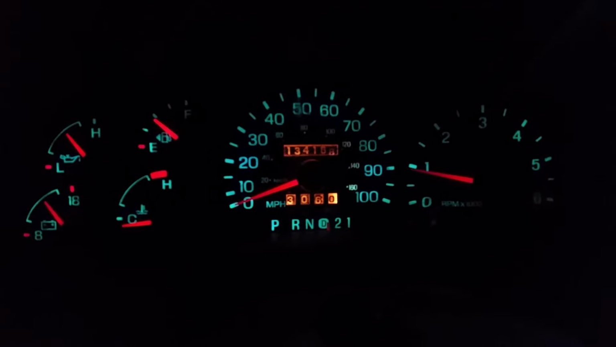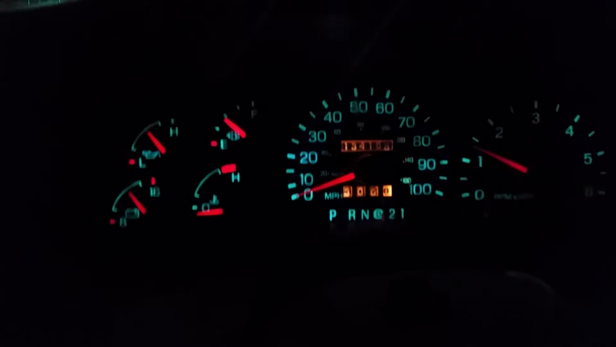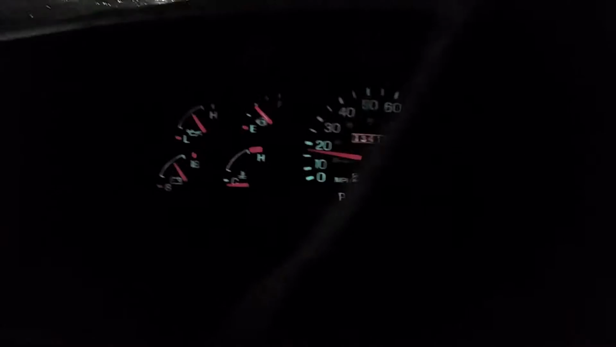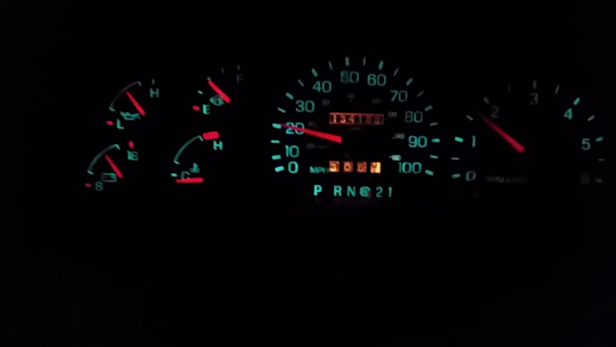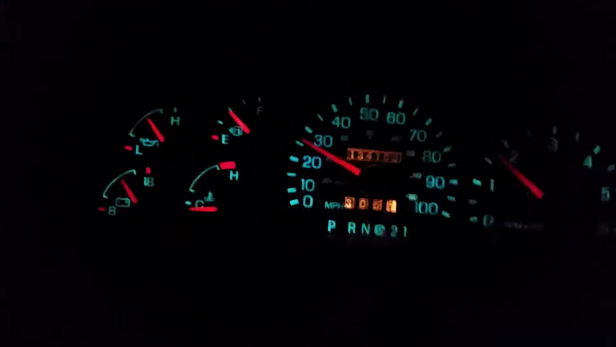Hey there, YouTube. So I'm driving the Expedition due to the fact that the power steering decided to continue leaking on my car. So I took the Expedition to work. I worked a graveyard. So we're just gonna take it on a little drive, as you can see. Everything runs fine on the Expedition.